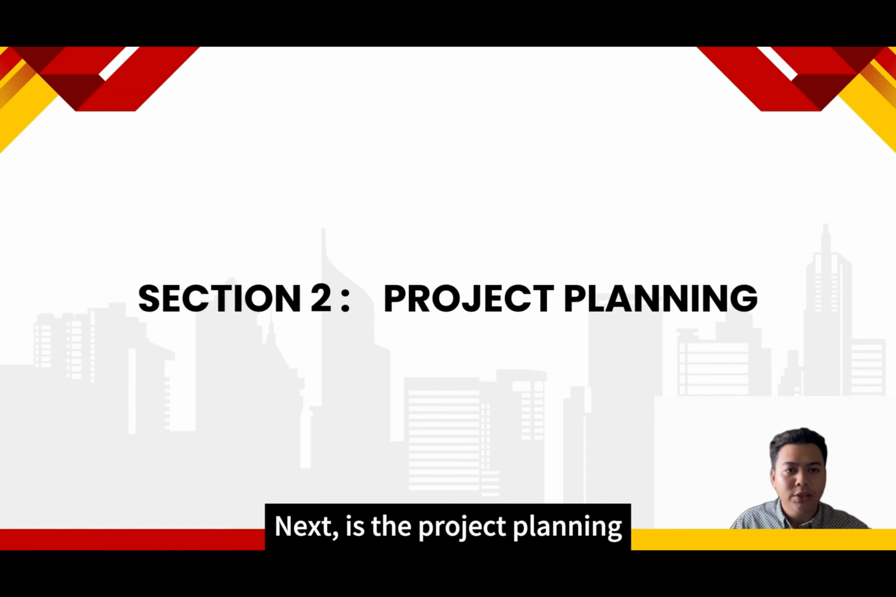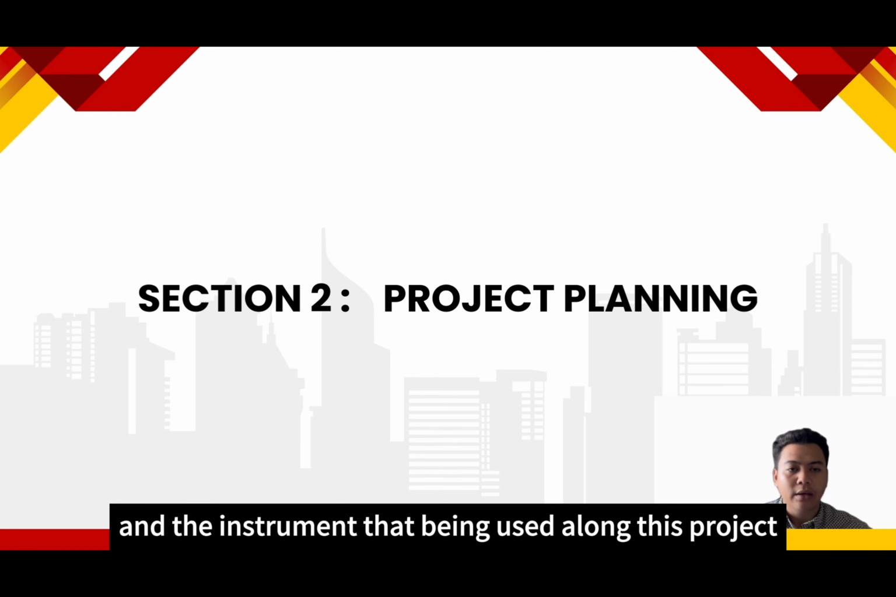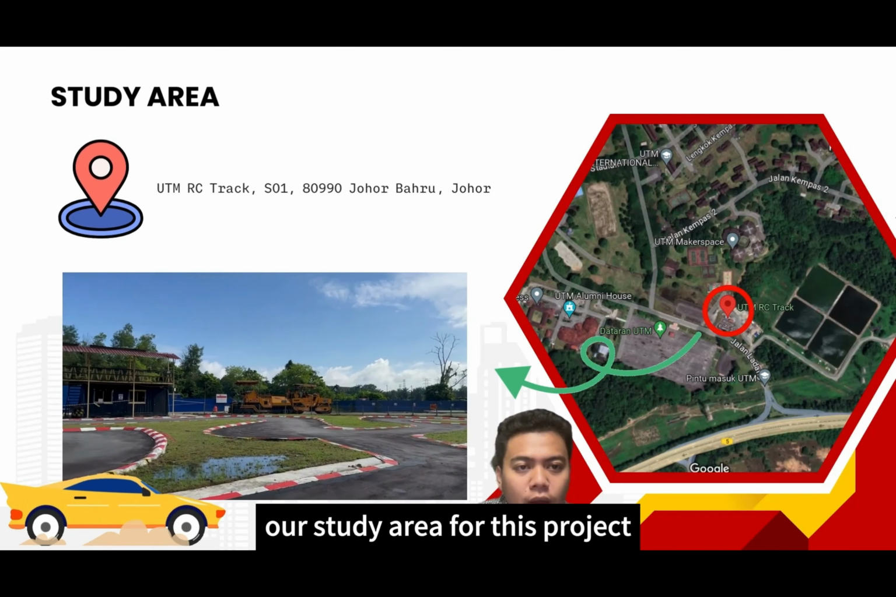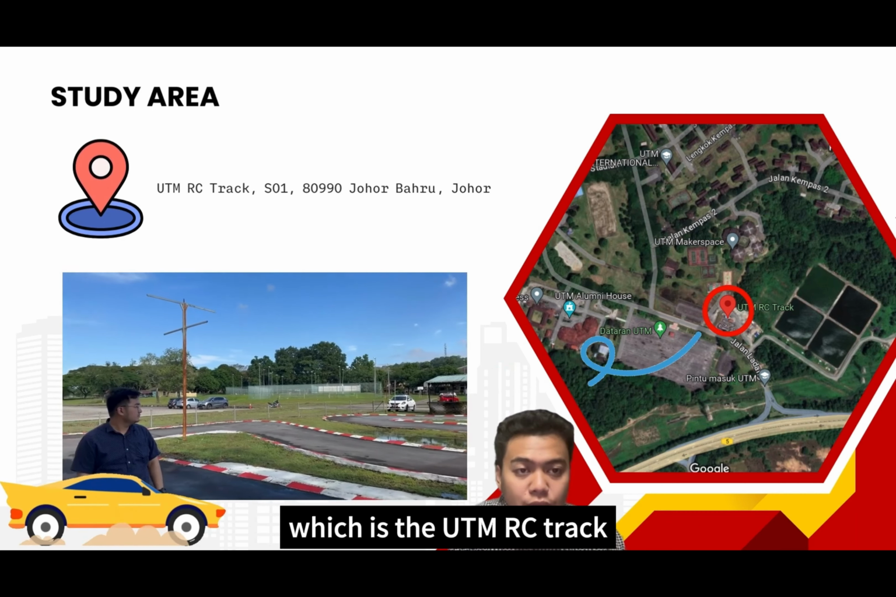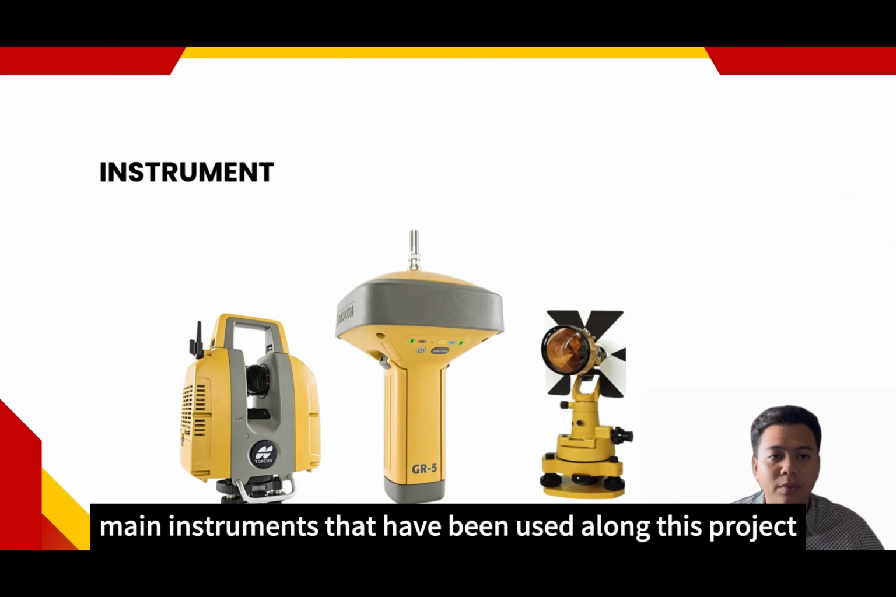Next is the project planning. The project planning consists of our study area and the instruments used along this project. Our study area for this project is located near the alumni house, which is the UTM RC track. There are 3 main instruments used along this project.